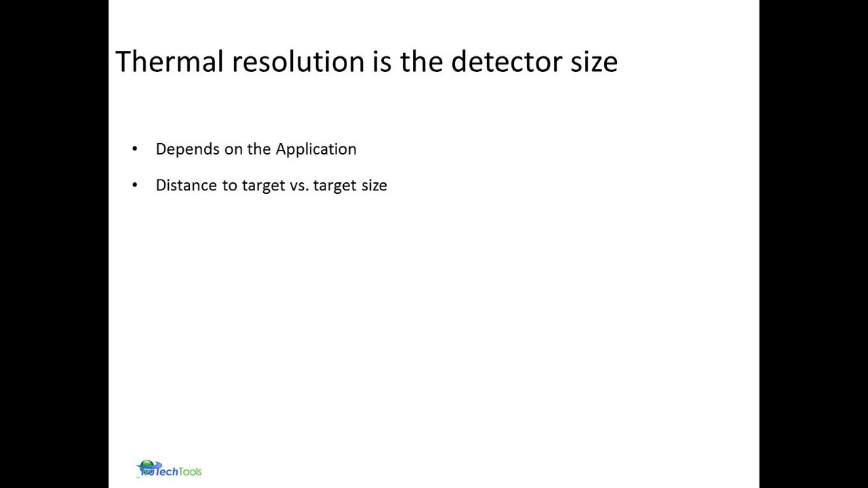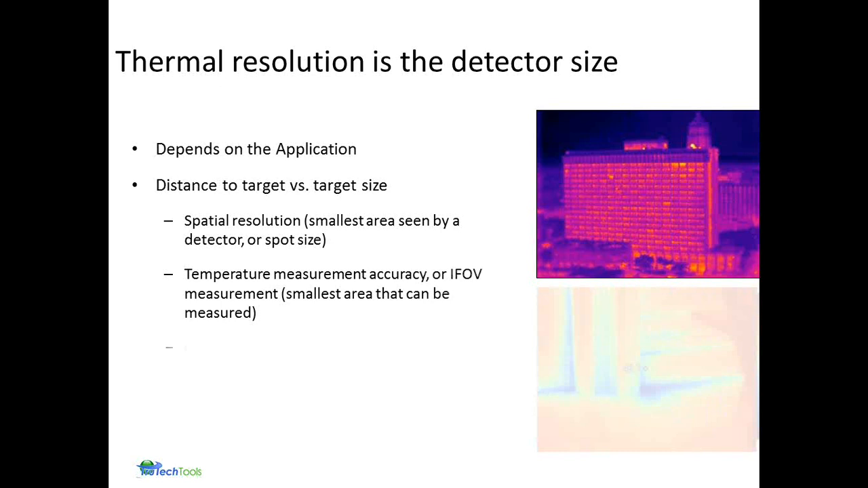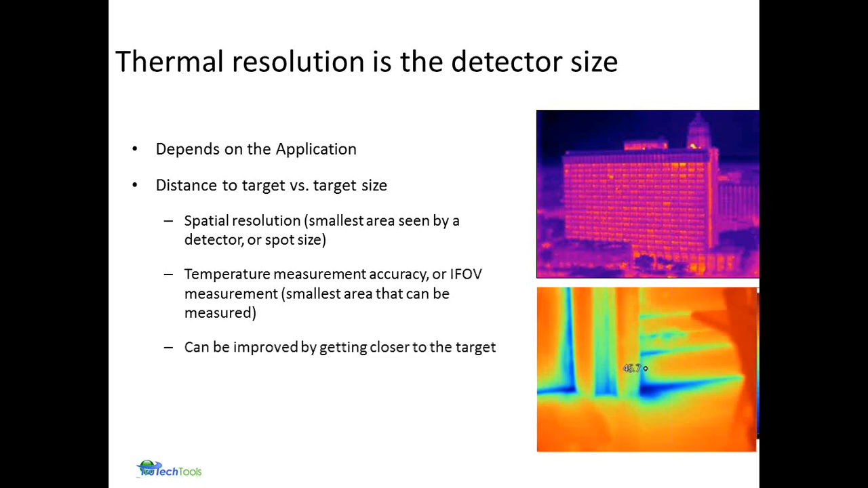Typically, if most of your images are going to be inside of a house at 5 to 15 feet away from the target, almost any camera will work in those particular applications. But just understand that the further away you get, the more resolution you're going to want with the camera. So just as an example, just looking at two different types of images. If you're at a greater distance, having a camera with more resolution is going to be important. And of course, ultimately it comes down to your budget.